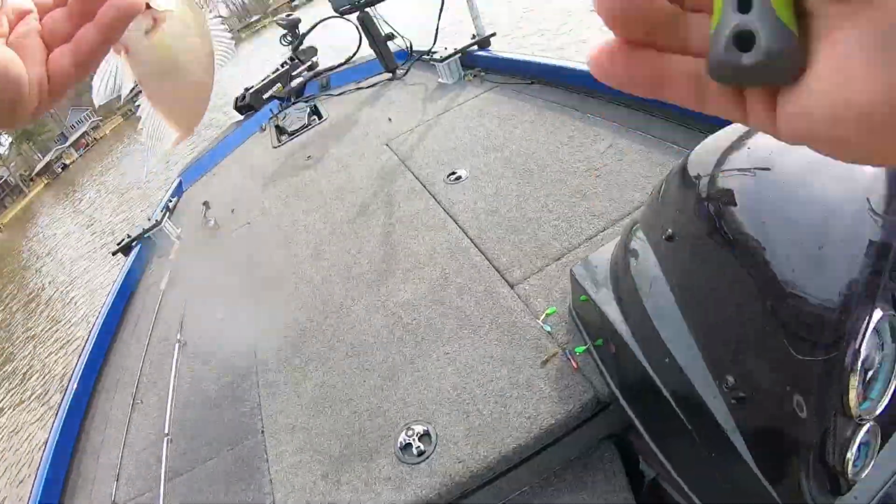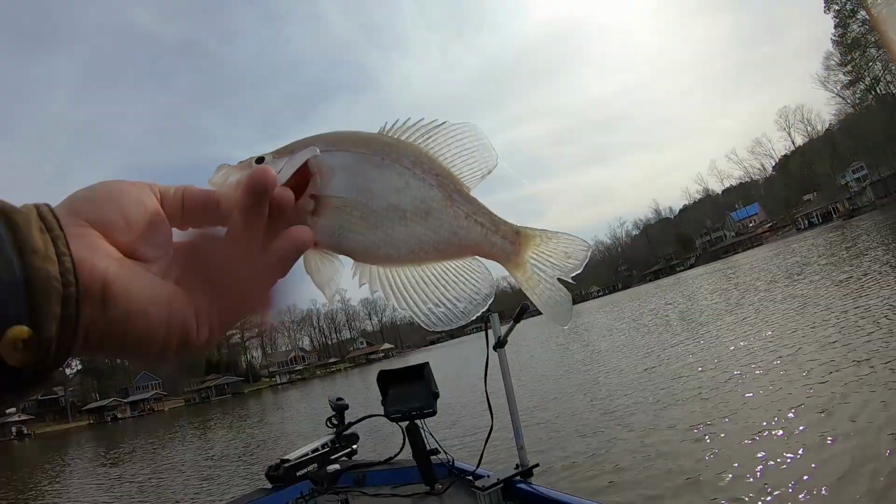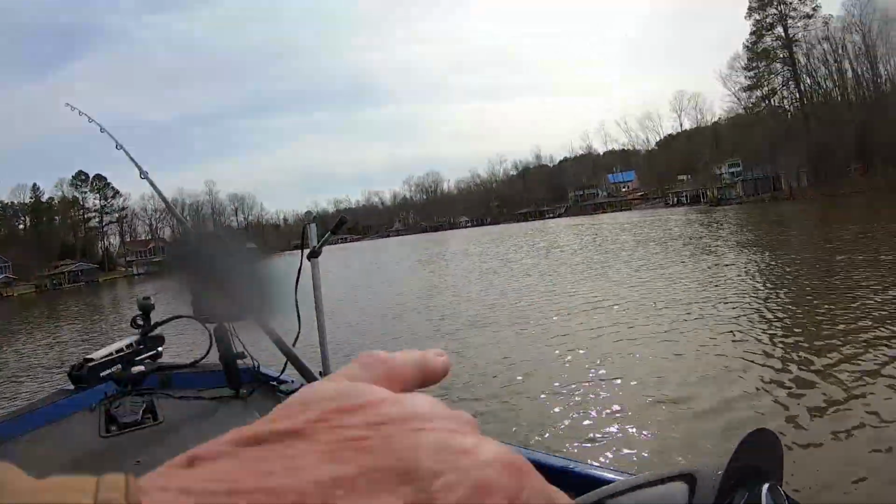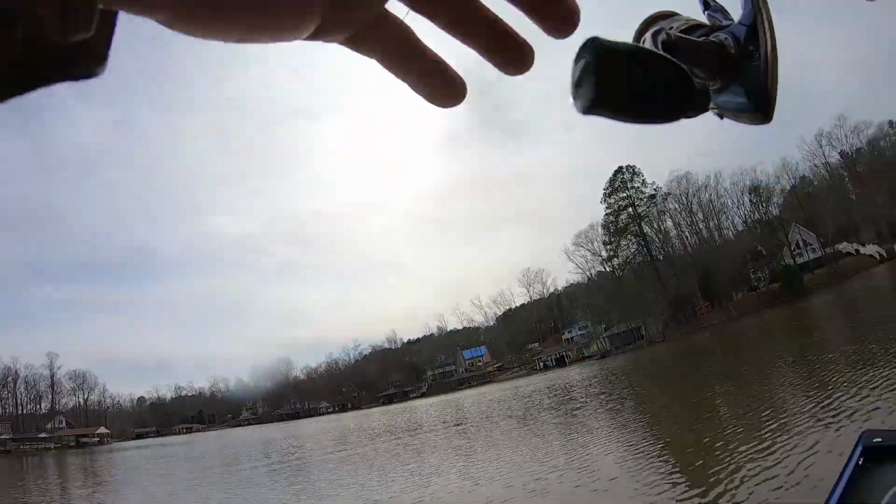This is the size that plenty of them here are running around in here, and that's a good thing. I said this before. That means one of these days there's gonna be a lot of bigger crappie, and he's about 9 inches. And they're setting up in here everywhere, and they're pre-spawners, but they've already started moving into the shallow water. I'm in 9 foot here, guys.